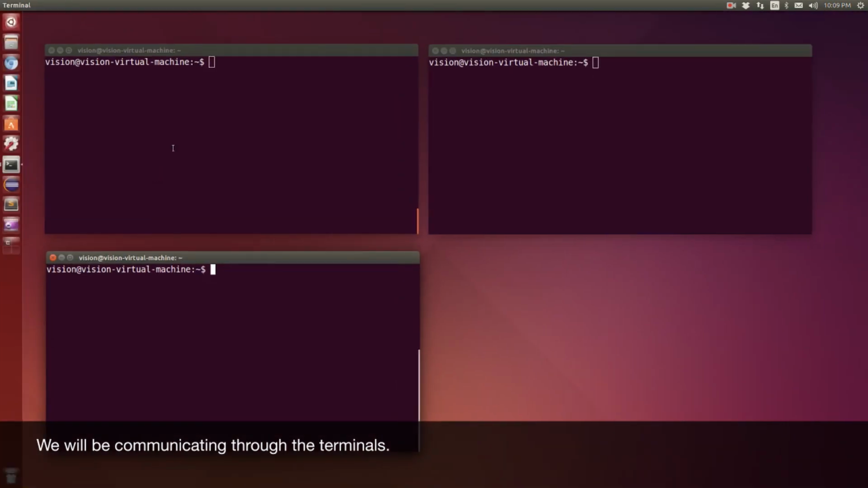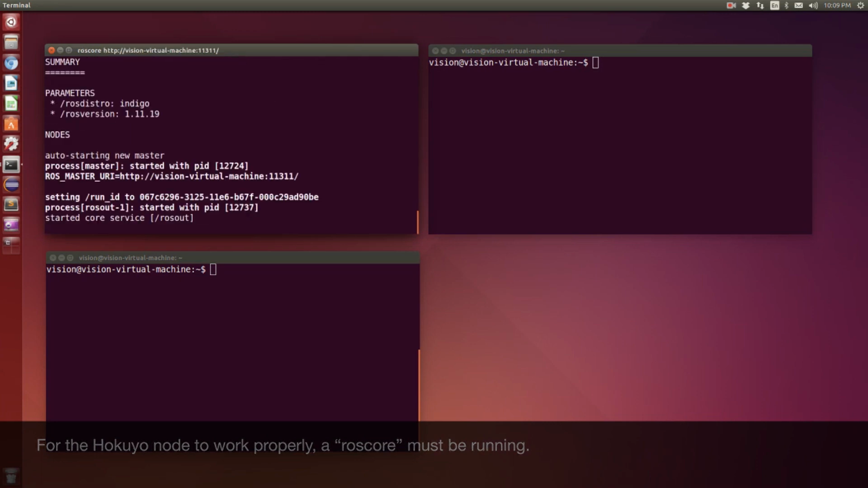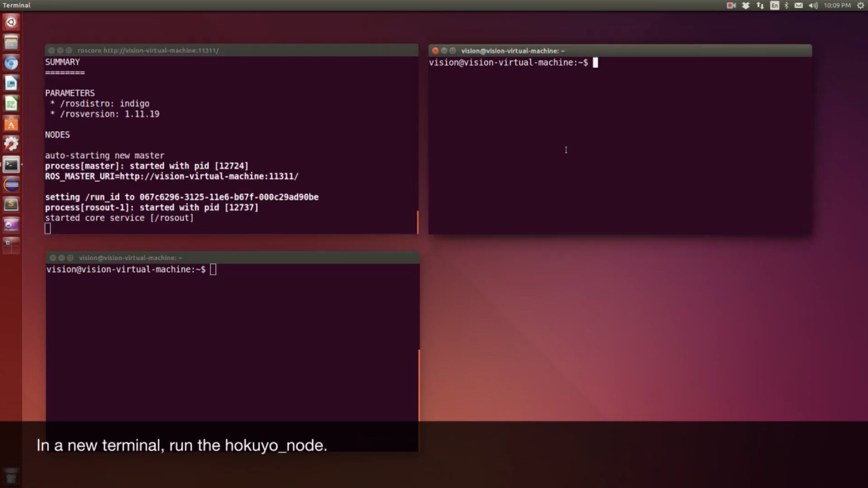All the command lines that are being used in this video can be found in the description. In the first terminal, we are going to run ROScore. In the second terminal, we are going to run the Hokuyo node.